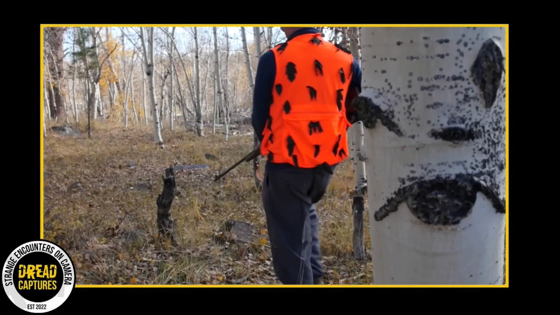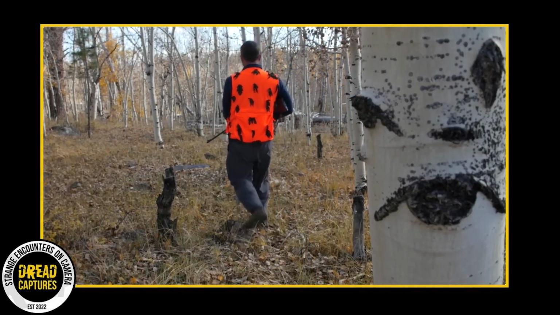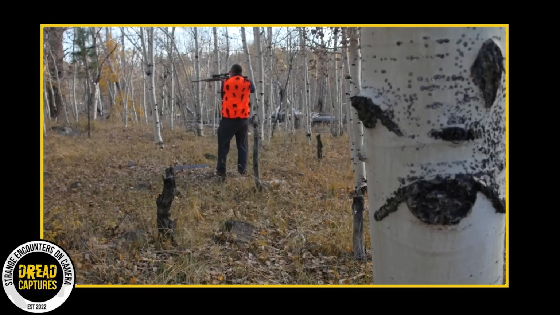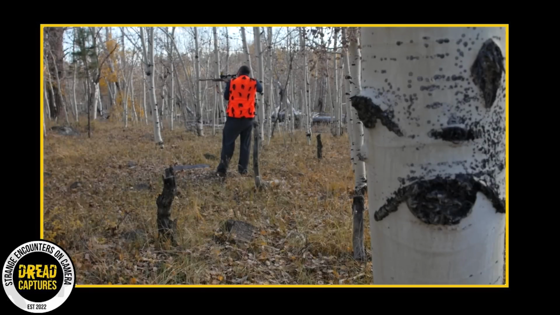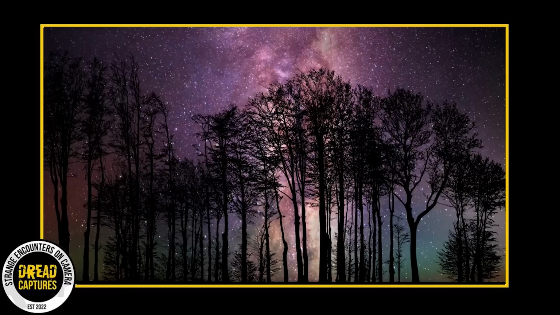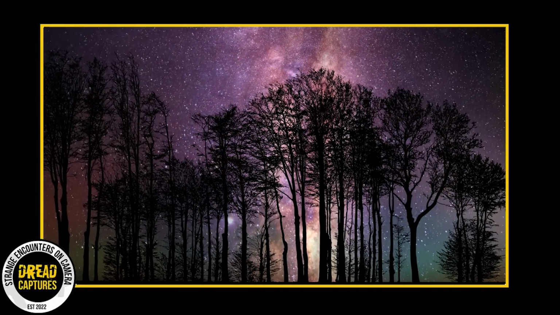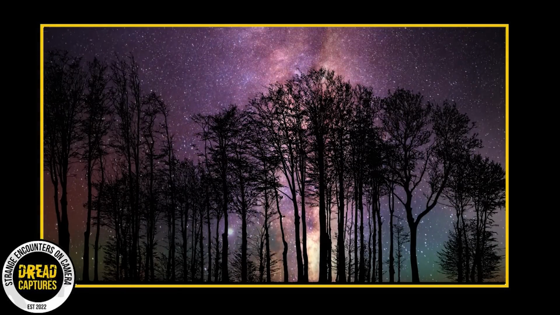Armed with my rifle and my trusty hunting dog Max by my side, we ventured into our regular hunting spot, a secluded clearing deep within the woods. It was a spot where deer frequented as it was near a small creek, an essential watering hole for the local fauna. Everything was going as planned. But that feeling of normalcy wouldn't last.